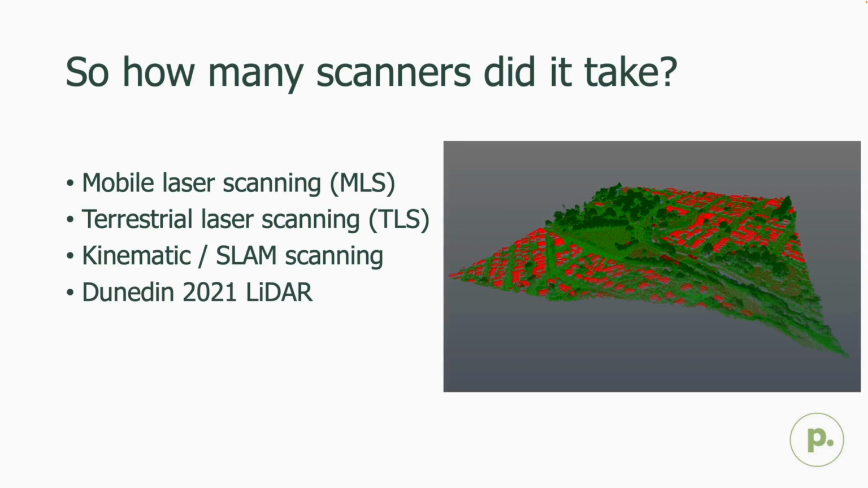Finally, the latest available Dunedin LiDAR dataset was also used to supplement data in some vegetated areas. So to answer the question, we used 3 different types of scanners and 3 different types of scanning, as well as adding in some LiDAR integration.